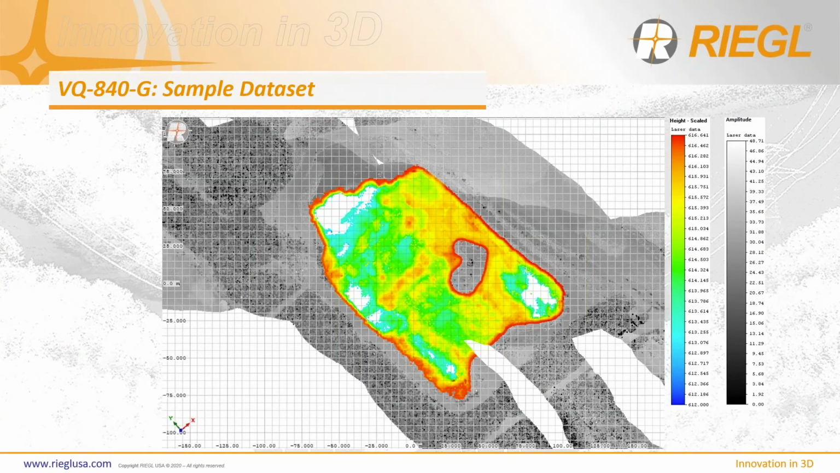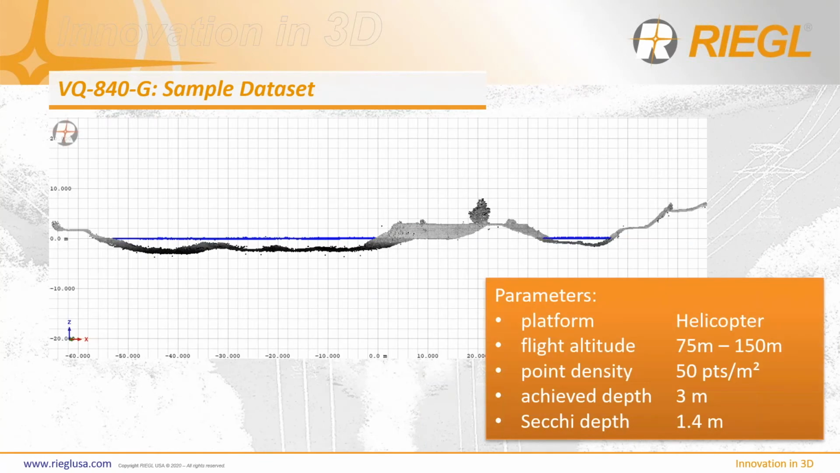Taking a dive into this sample data from our topobathymetric system, cutting a cross-section of this data, you can see easily identified the surface of the water body, as well as the terrain surrounding it, as well as the terrain underneath the water body. And in this site, flown in Austria, on a helicopter flying at an AGL between 75 meters to 150 meters, we're getting an average point density of 50 points per square meter with an initially measured depth of 3 meters, which equates to a Secchi depth of 1.4 meters in this site.